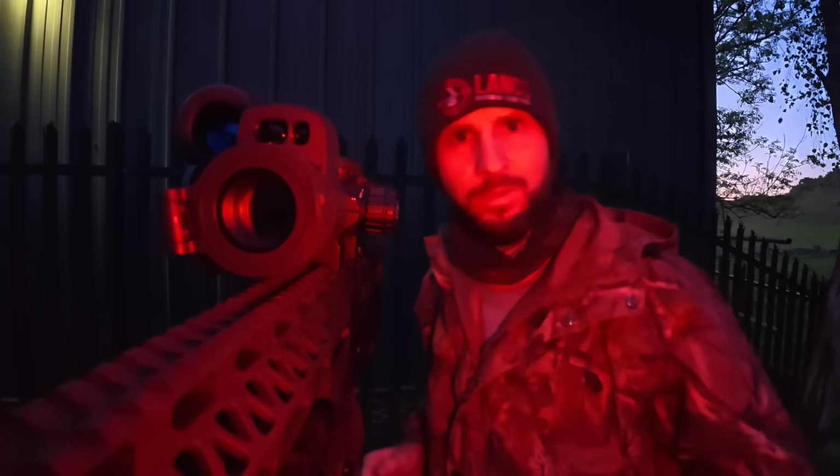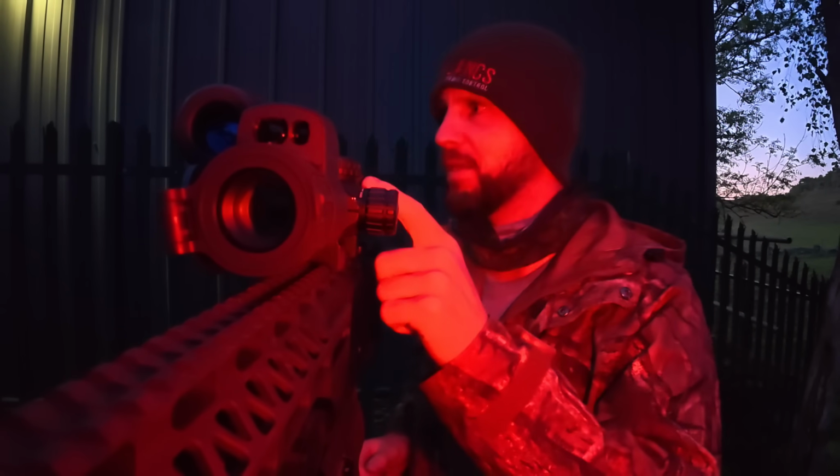I've now switched over to the night vision mode on the Alpex LITE. You do need an external IR, so just bear that in mind. And you do need your own scope rings. I've got some Sportsmatch rings on here, and I'm using my trusty Solaris SRX IR torch.